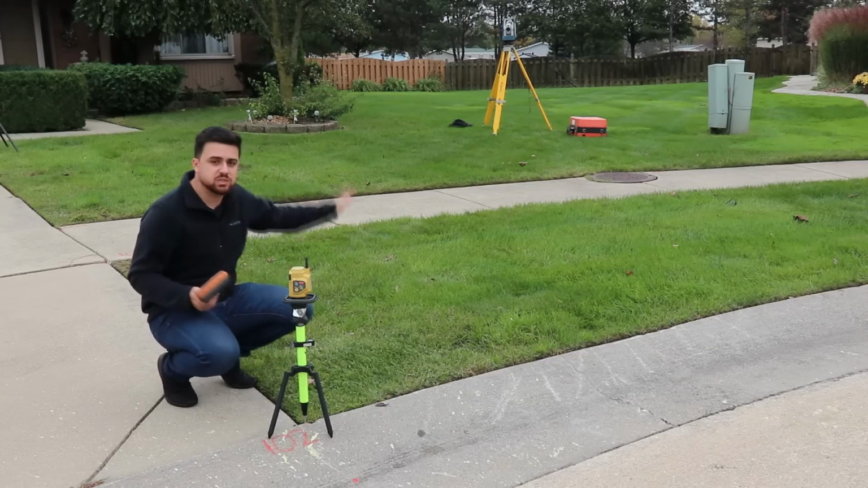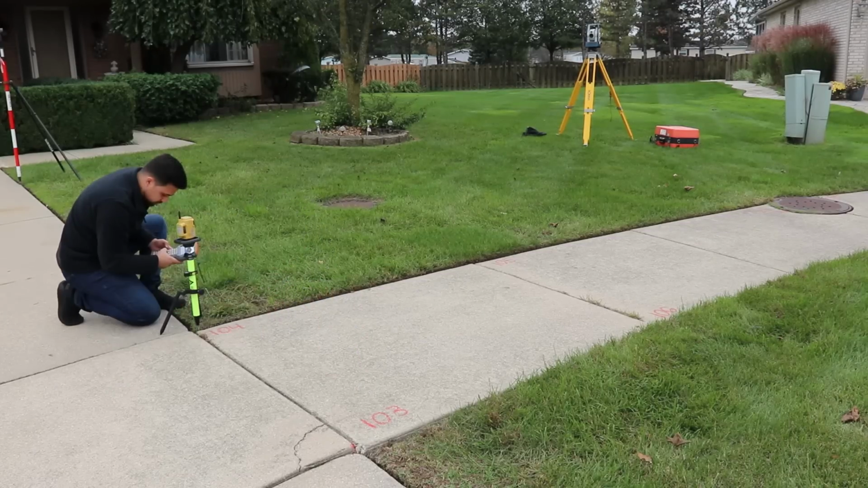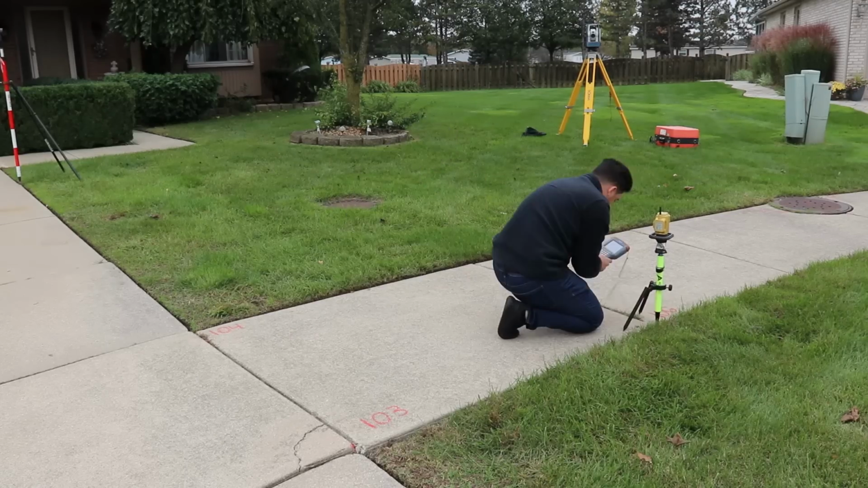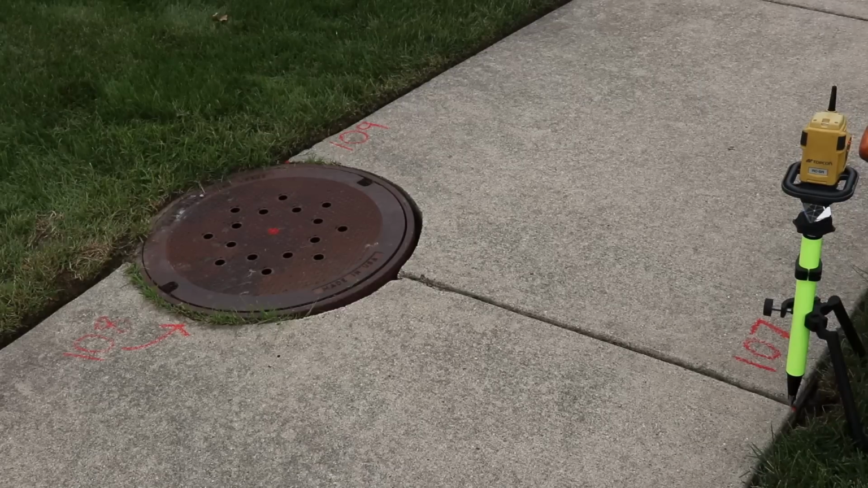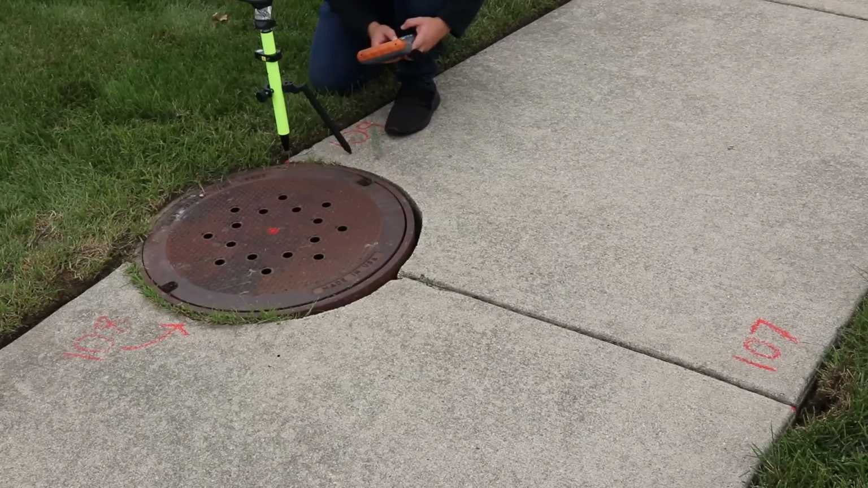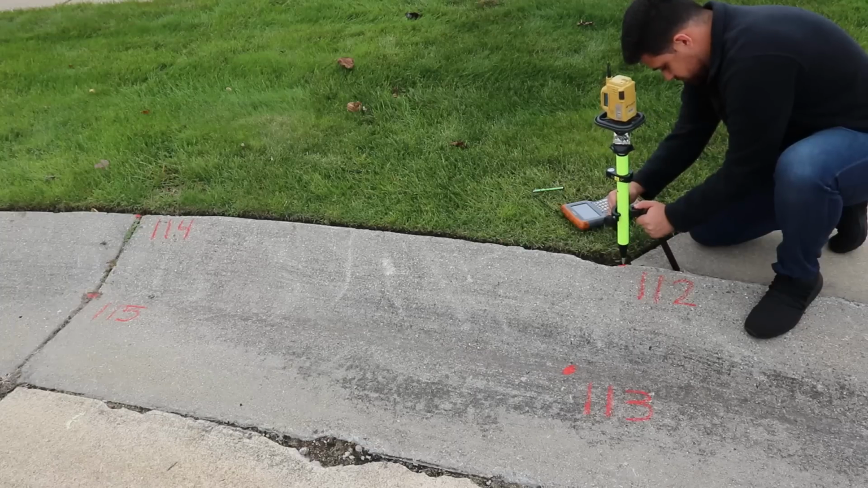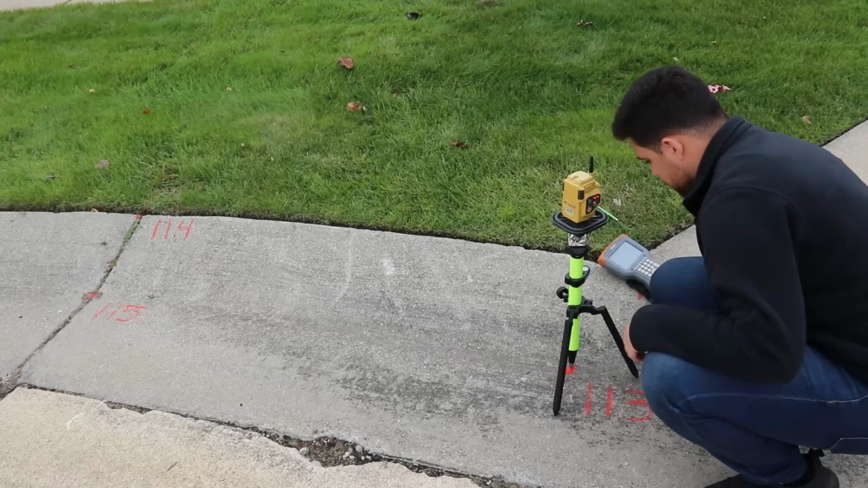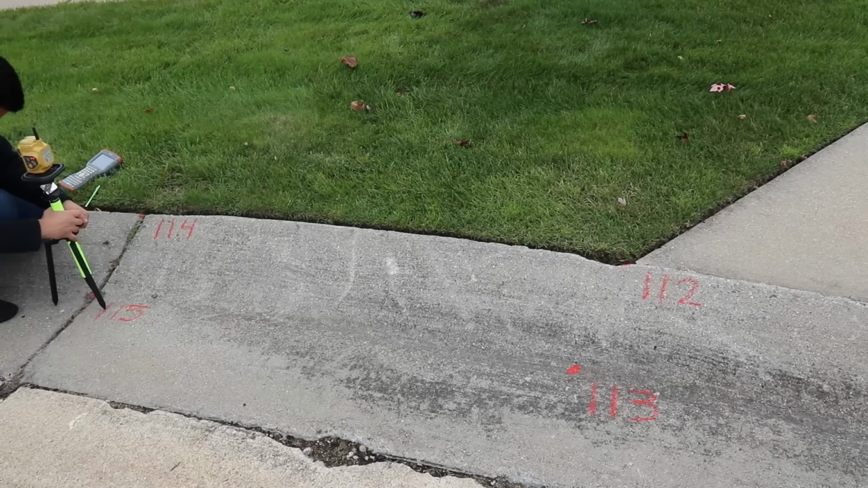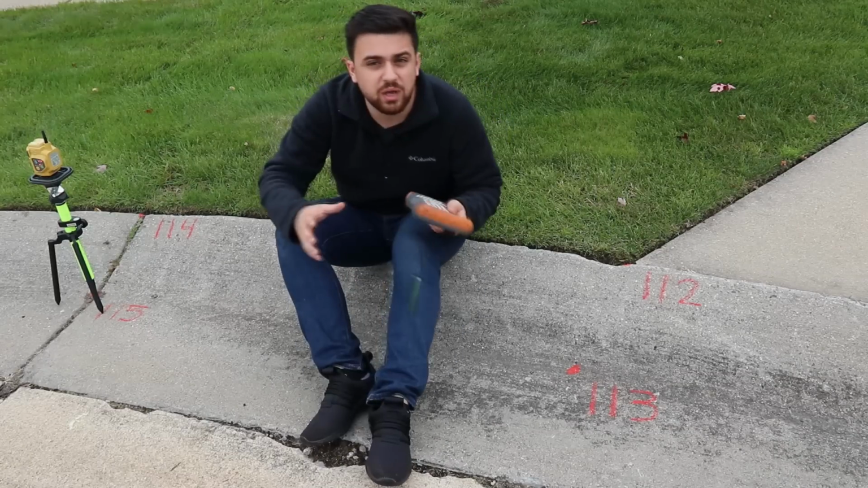I'm going to go ahead and do this for the rest of the 15 points. Okay, point number 103, point 104, 105, 106, 107, 108, 109, 110, 111, 112, 113, 114, and finally 115. And there we go, 15 points.